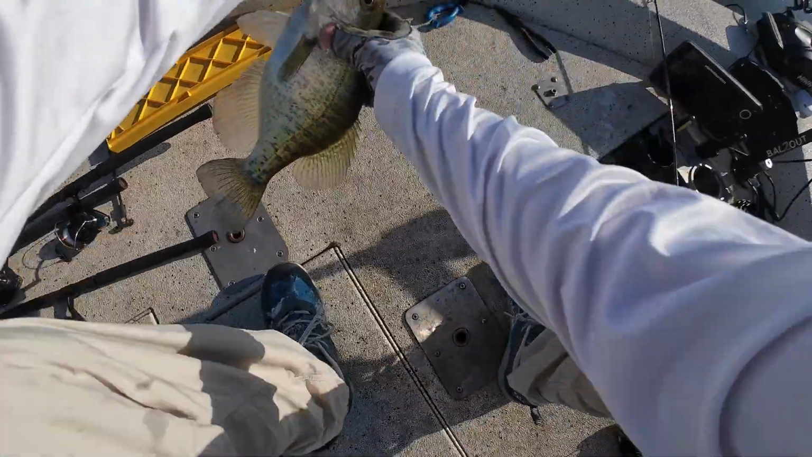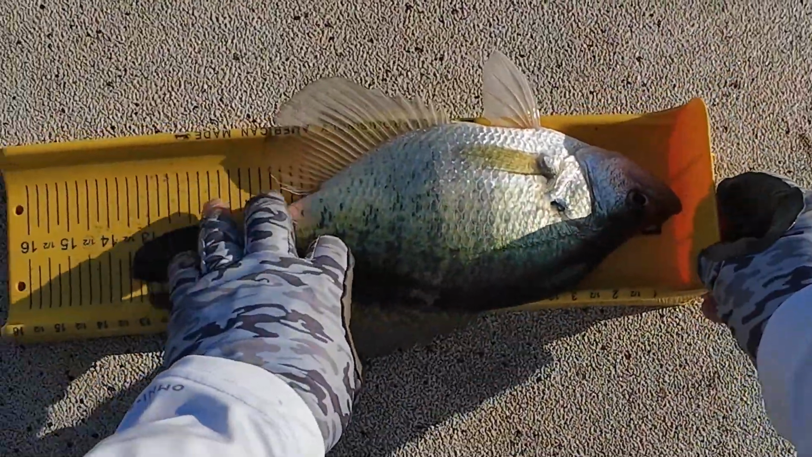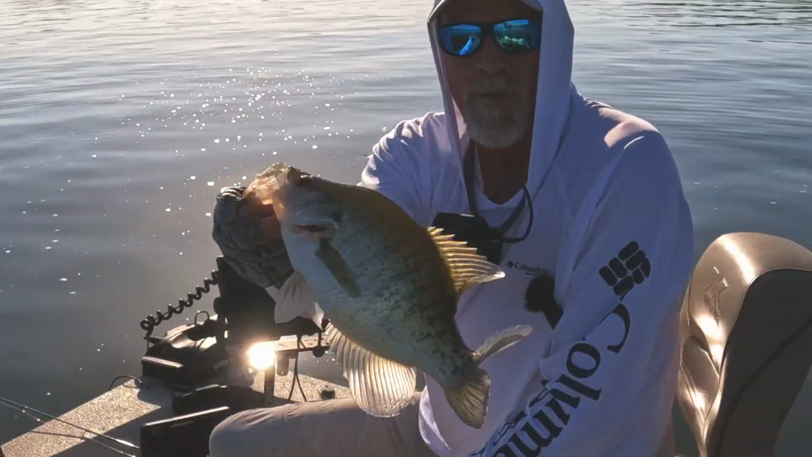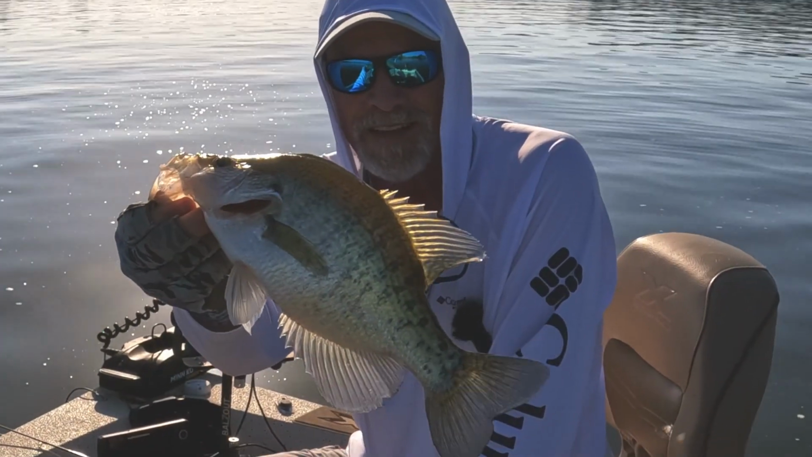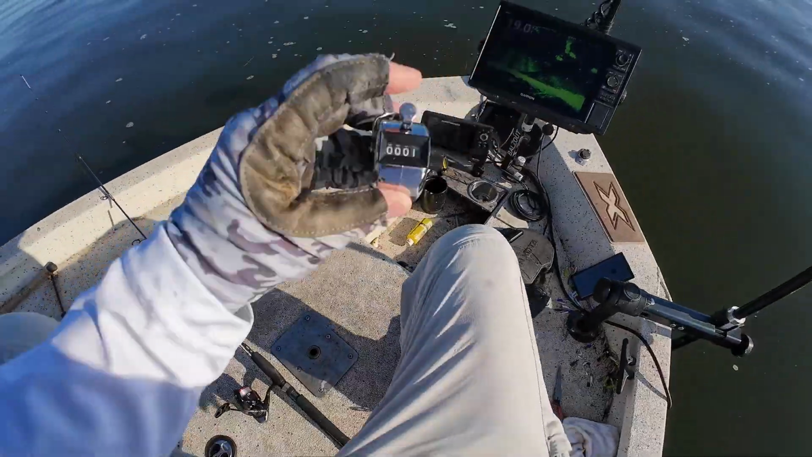Man. Nice way to start the day. 13.5 inch white crappie. 13.5. Get in there, dude. There's one.